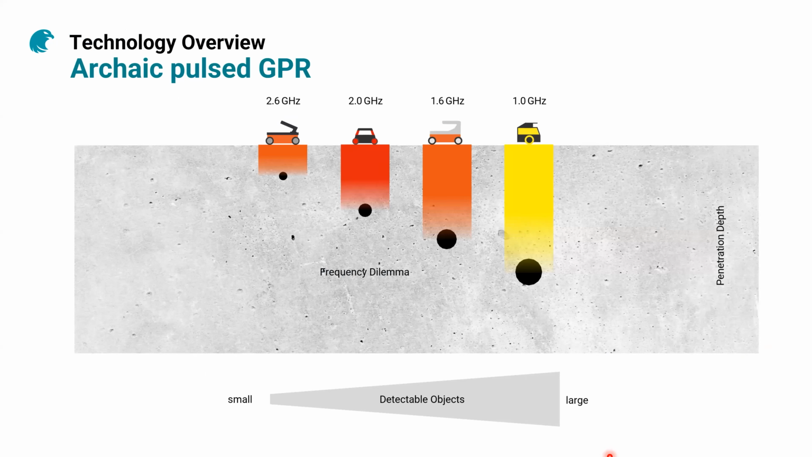So let's discuss the technology. As I have already mentioned in the specs, the GP8100 is using the technology that has already been introduced in the first GPs in 2017. And this is a stepped frequency continuous wave technology.